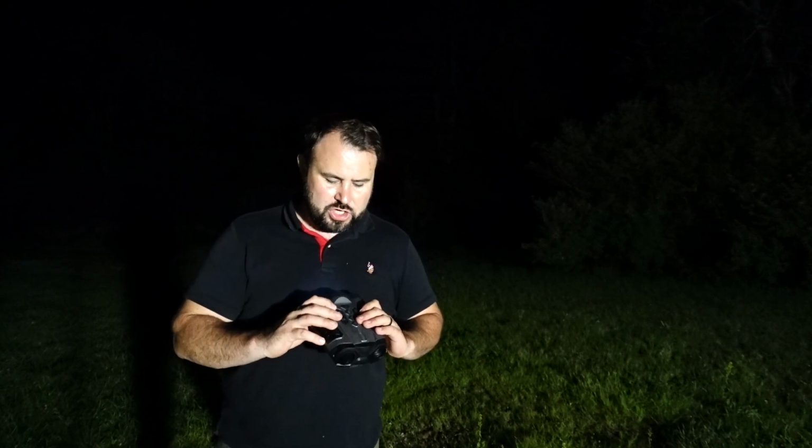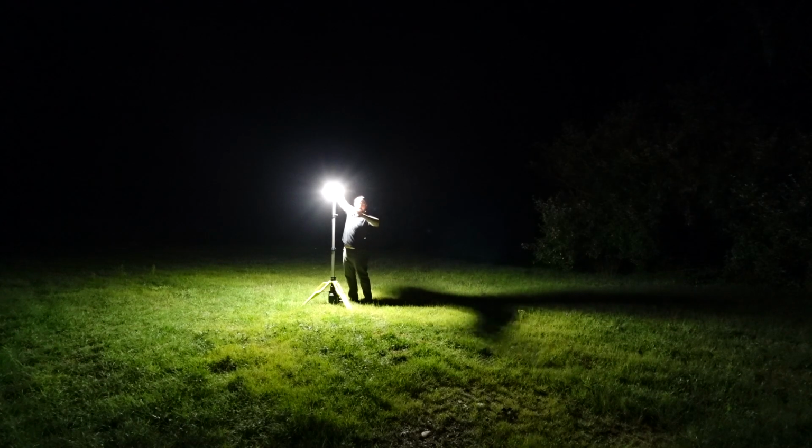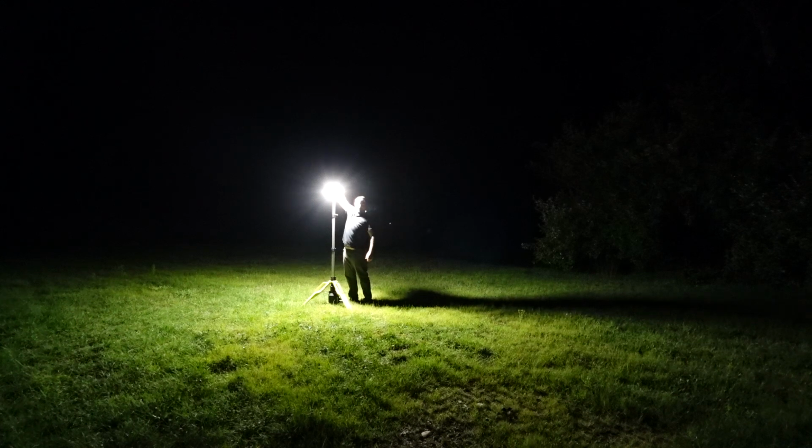But if we change the way things look by a simple click of a button, you go to night mode. Actually, maybe we should just go ahead and go into night mode. What do you think? All right, let's jump into it. So now you see me, and now you don't.